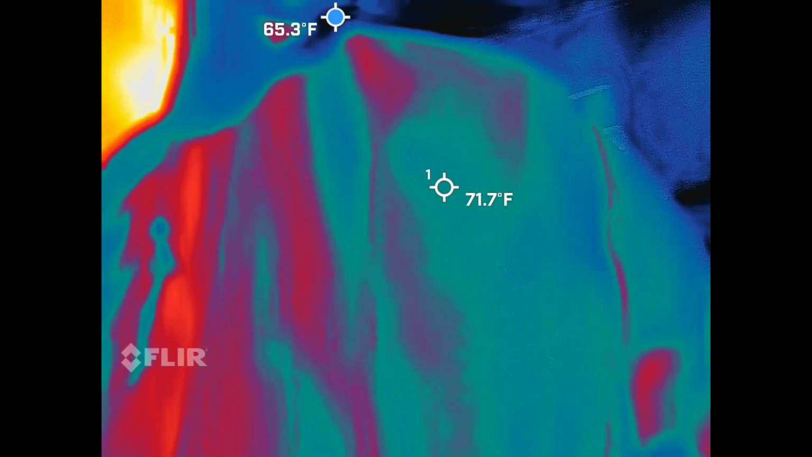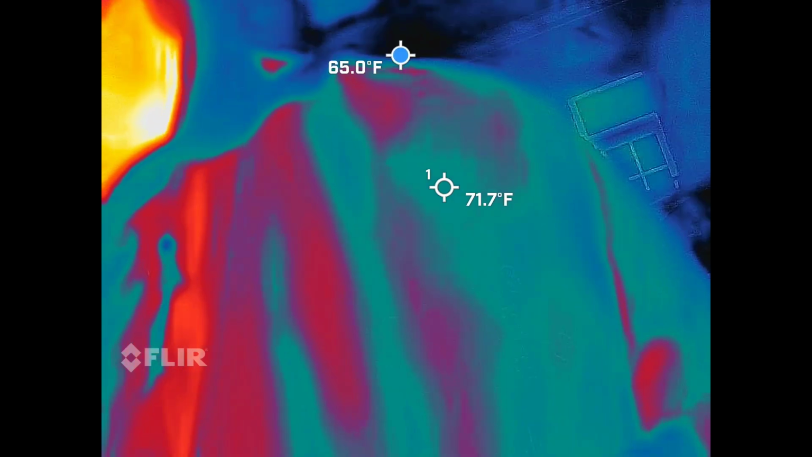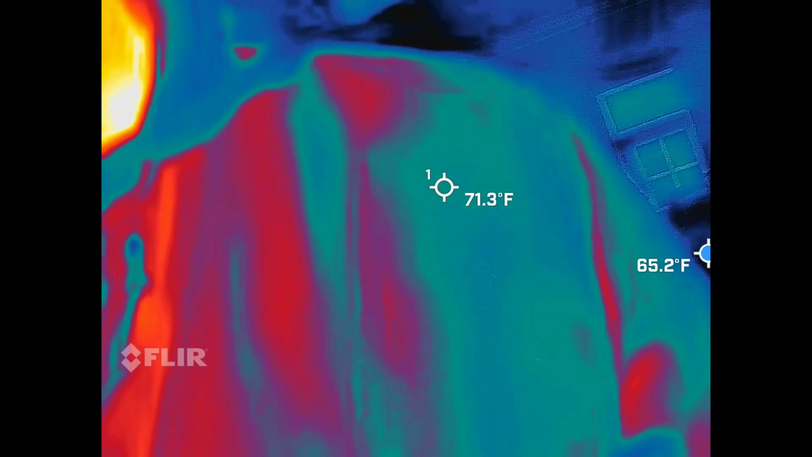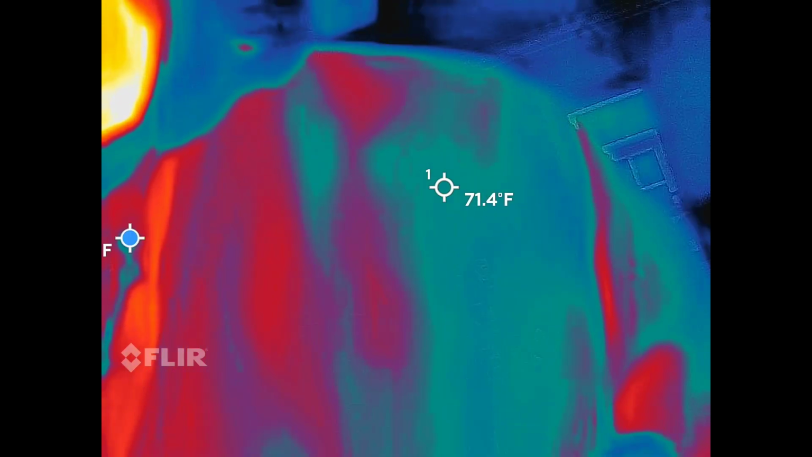So if I do find a blue dot that gives me 15 plus degrees or more, or below the ambient temperature, I'll give you the screenshot and the marker so you can go see it for yourself. So again, I'm pretty thorough with giving you guys the screenshots back.